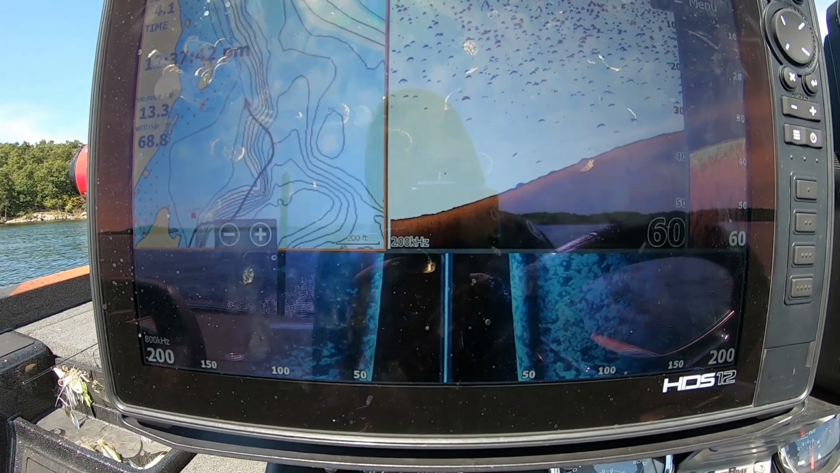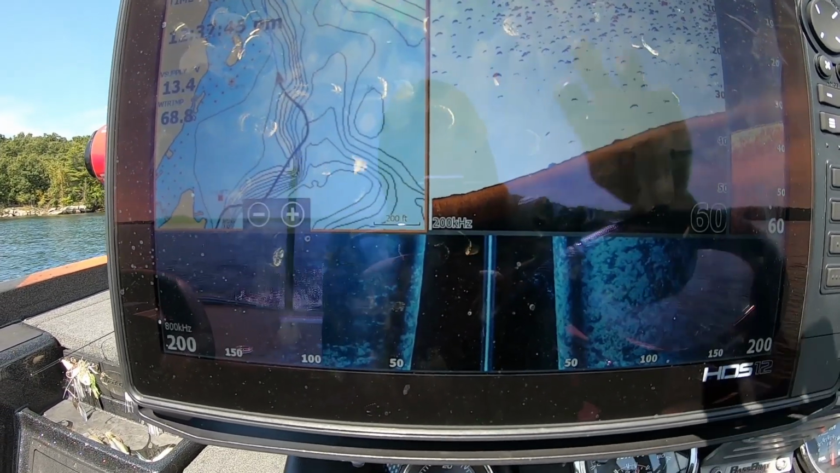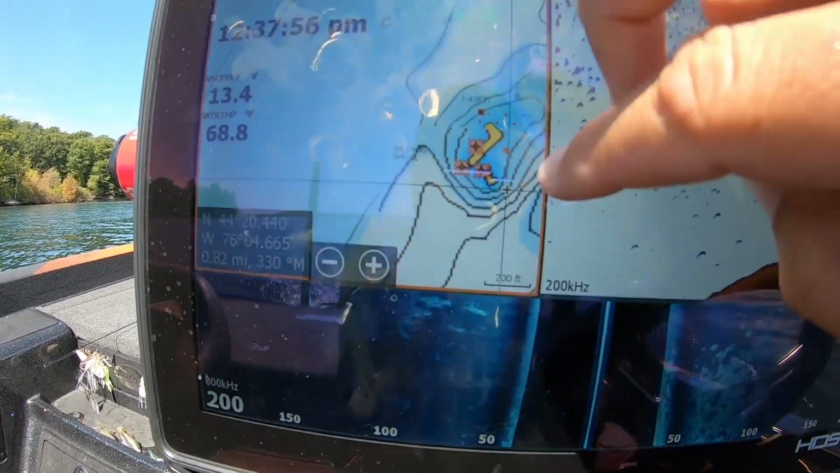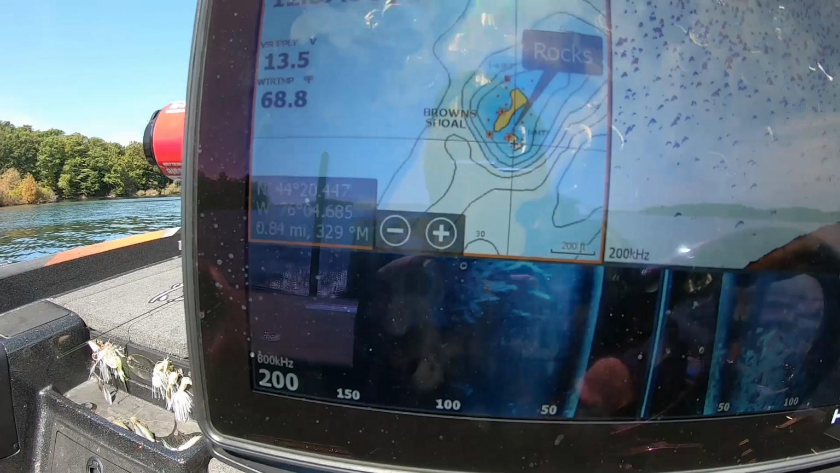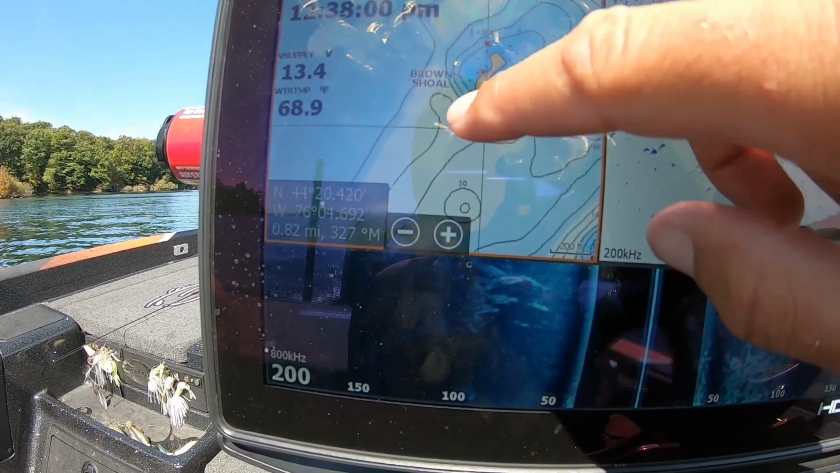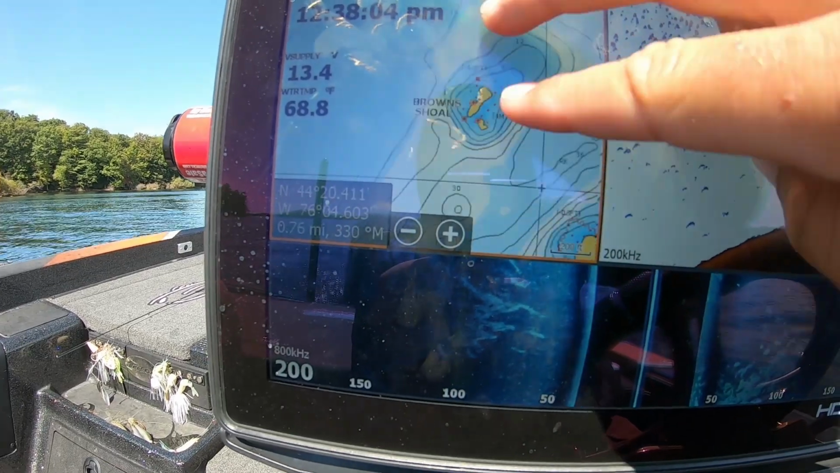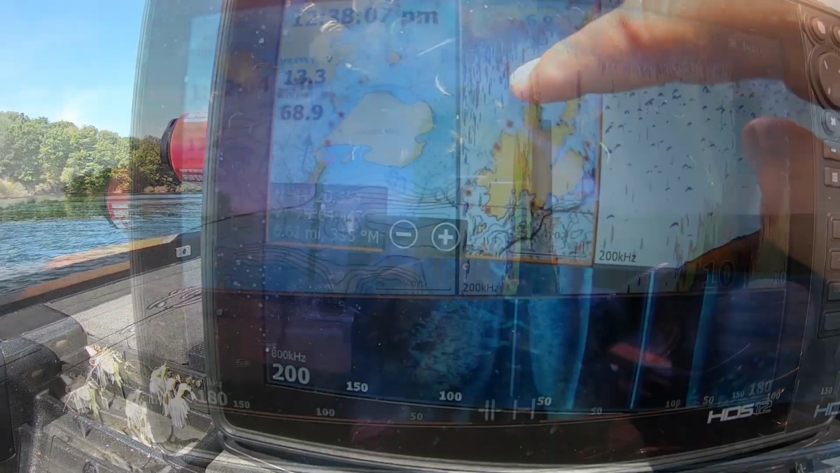Kind of a bare bottom here, not a whole lot going on. That's another good area, some stuff like that, where it's got that island and the shoal. They'll get set up on the front side of it with the current hitting it, and then they'll set up also on the back side where that eddy will be. So they're both good spots to check.